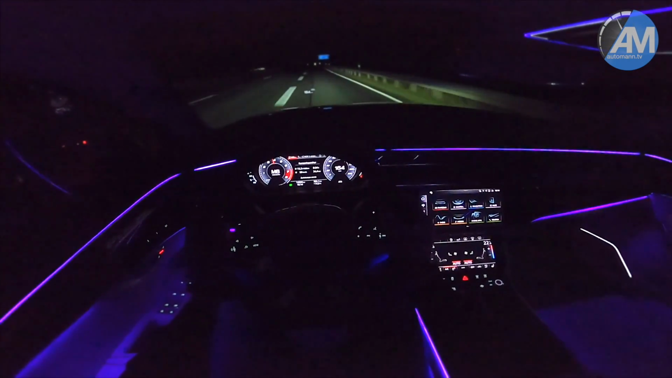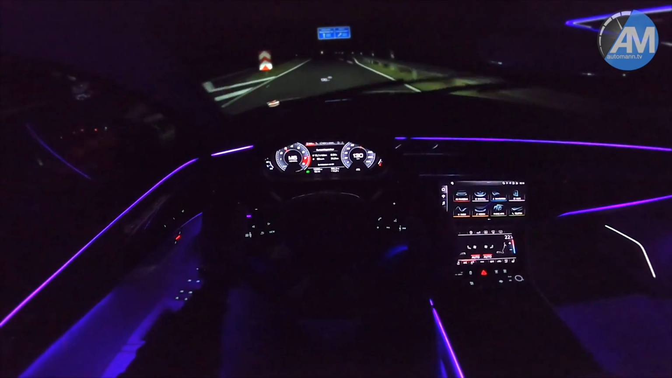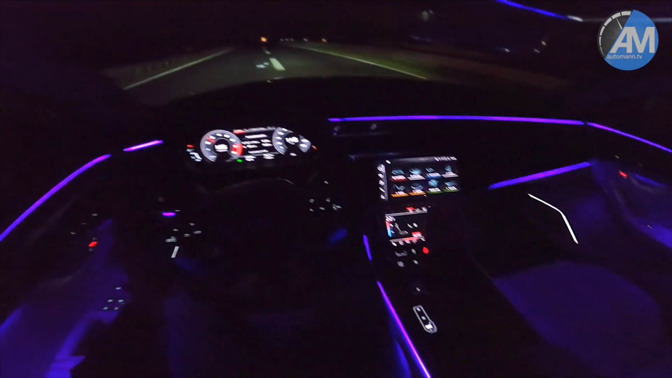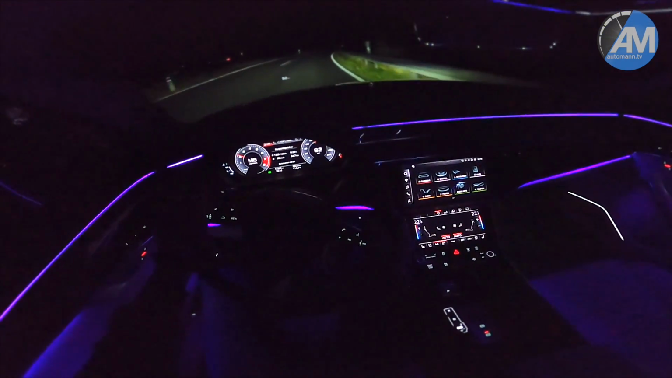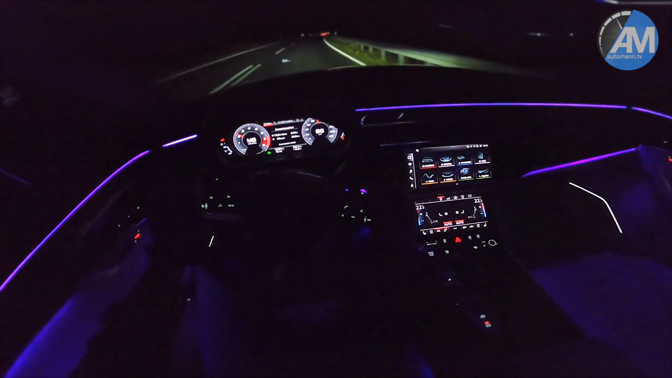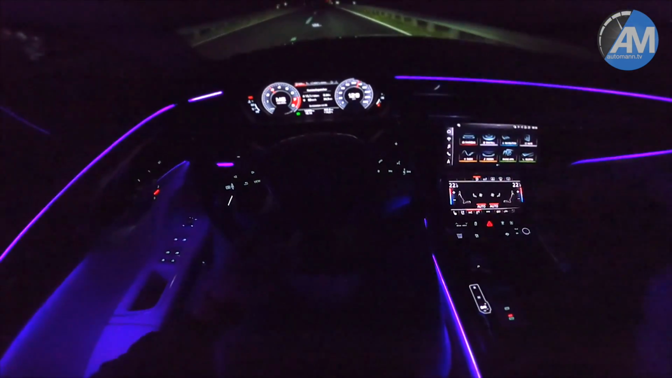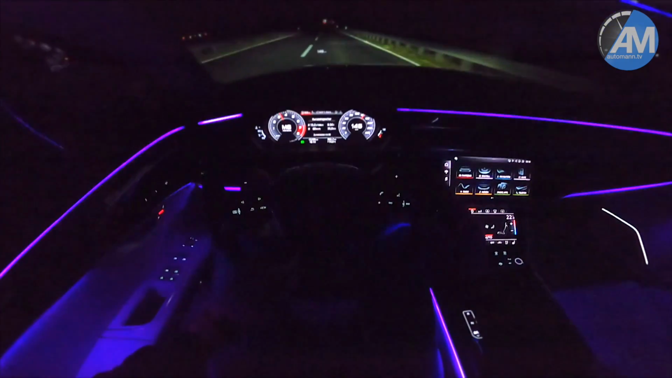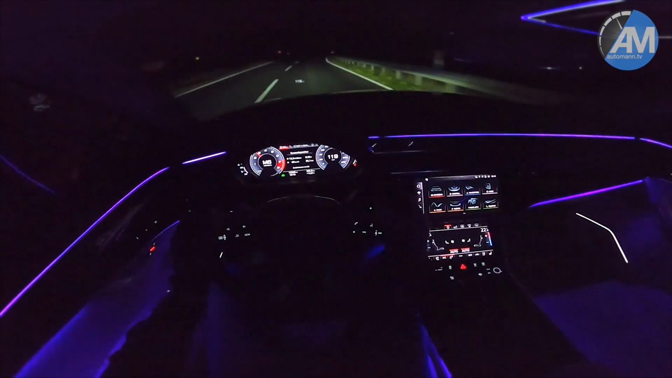We will actually now go onto the A2 Autobahn, hopefully also direction east. The weather is even better, less rain, etc. And we're not driving in the most sporty setting now, but I have just put the suspension in the sporty setting, and you can already feel that torque that the car has. I think it has 800 Newton meters, as the RS6 has.